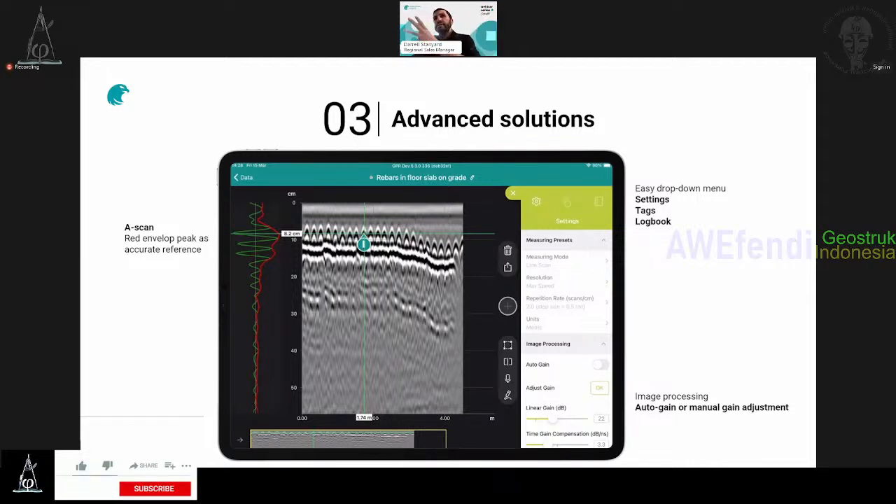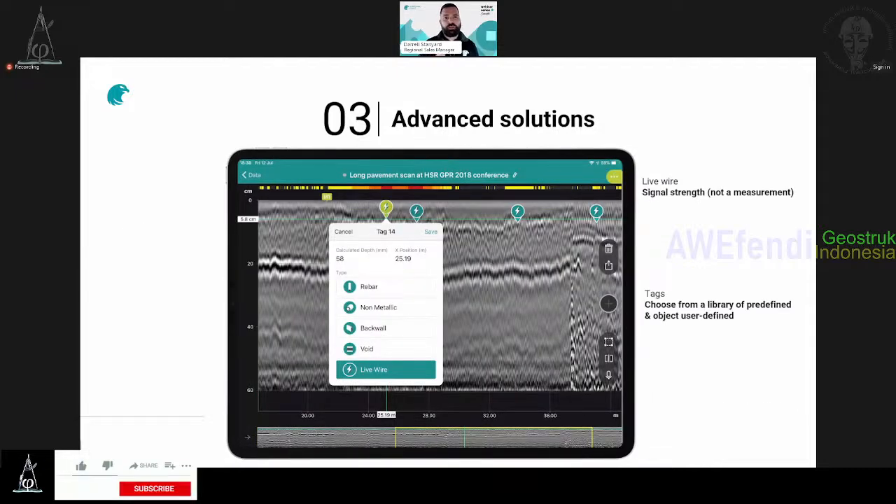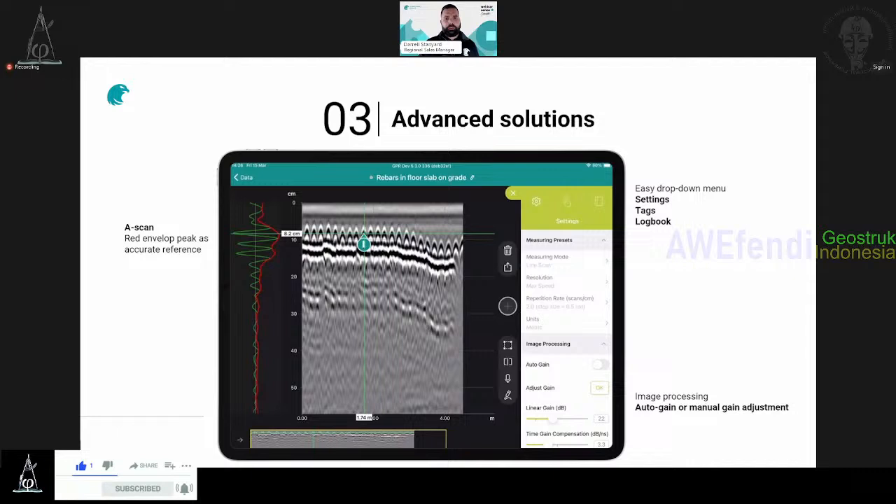We have a very easy drop-down menu: settings, tags, and logbook. I will explain what each does. First, for the attenuation problem, you can use image processing, which is AutoGain. If you're not an expert, AutoGain will already help you have a good visualization of the object, or you can manually adjust the linear gain or the time gain compensation. I think it's also important to note that these settings can be done before, during, or after. So if you need to adjust your gain before or during the scan, or after the scan, you can always come back into your scan and adjust those. Exactly.